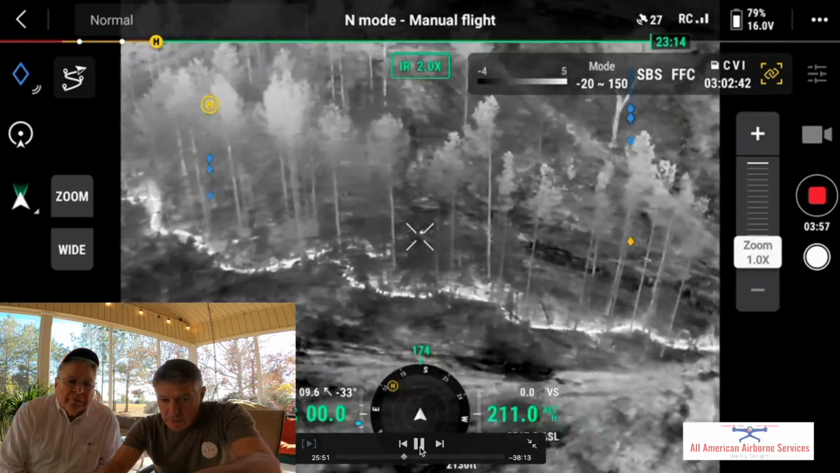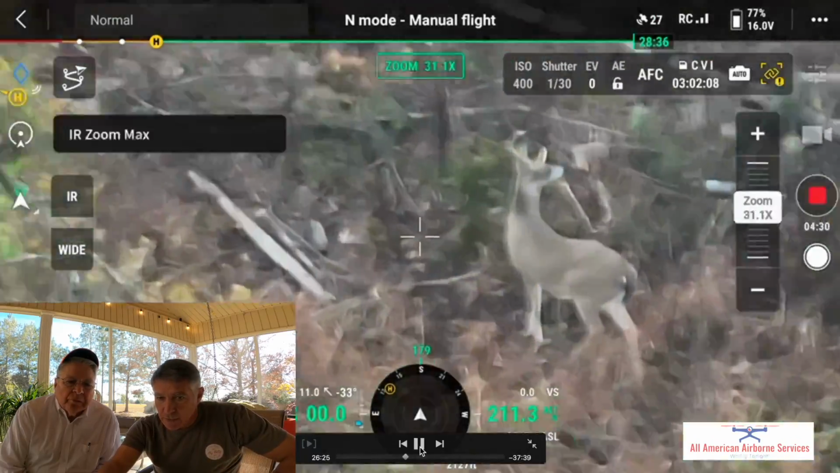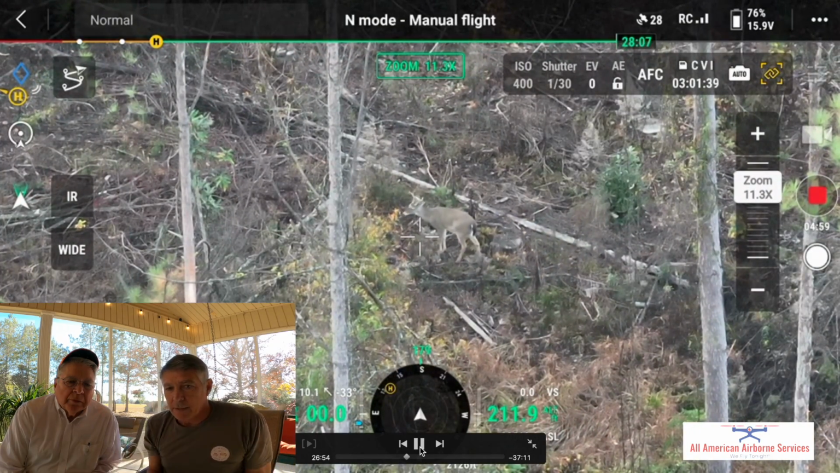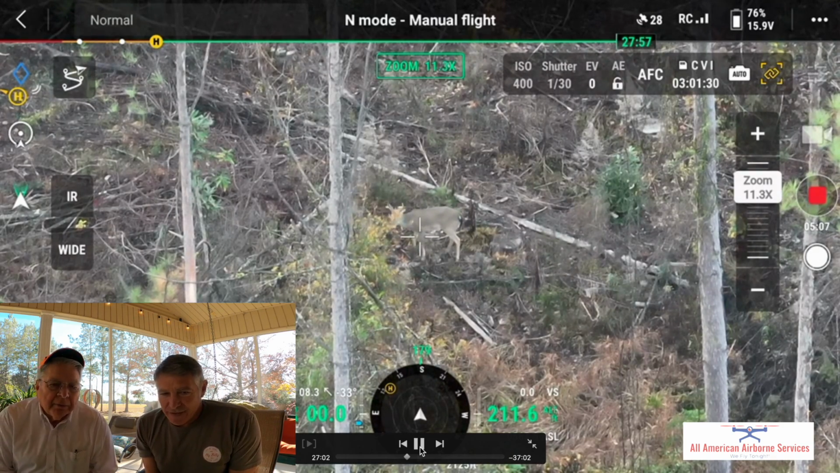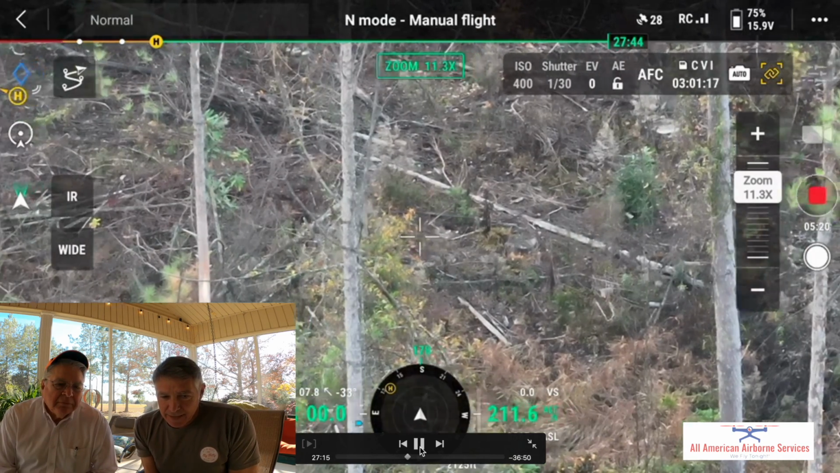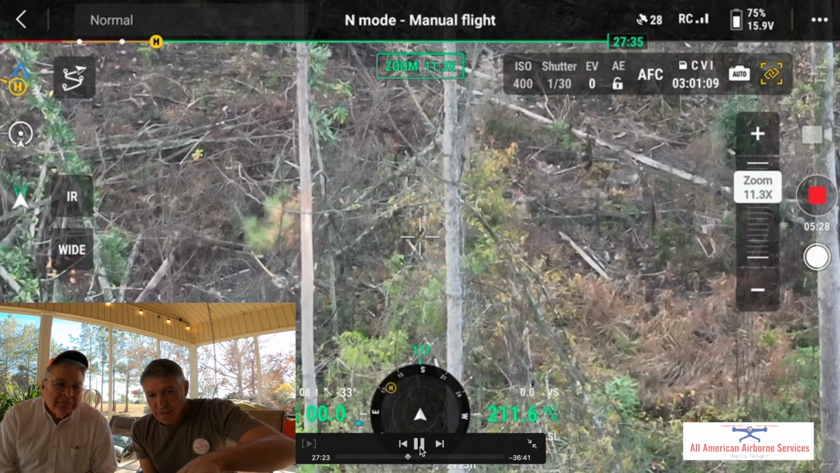So there's that doe right there. And here he is, getting close to her. He's probably trailing where she walked before she bedded down. He's trying out his best courting behavior for sure. He doesn't quite know what that looks like, but you can see the doe right there.